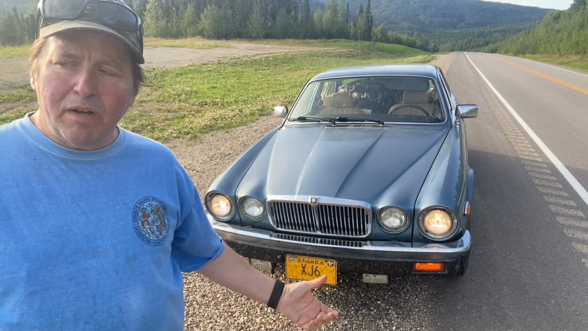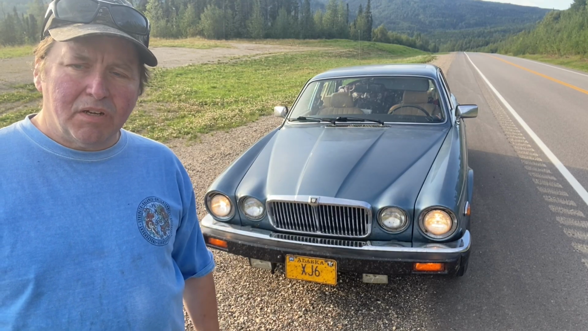Reporting out here from the ALCAN Highway, about mile 570. Jag's ready for a bath, been through a few construction zones, but still running good. Great weather, great views. Jag's running great.